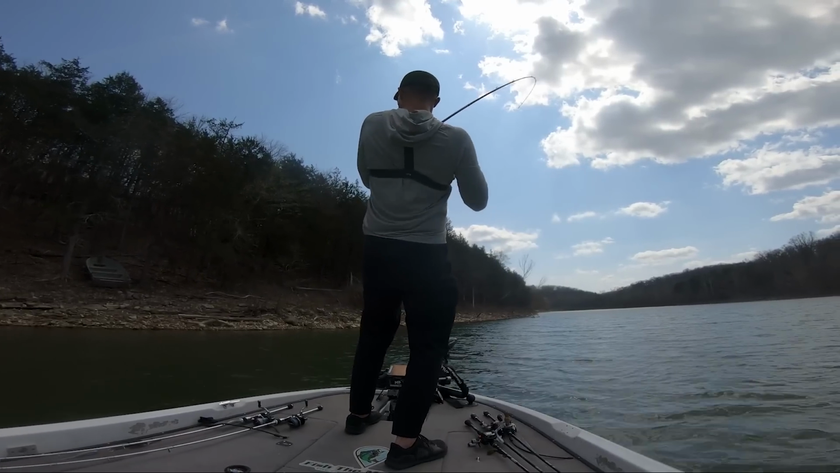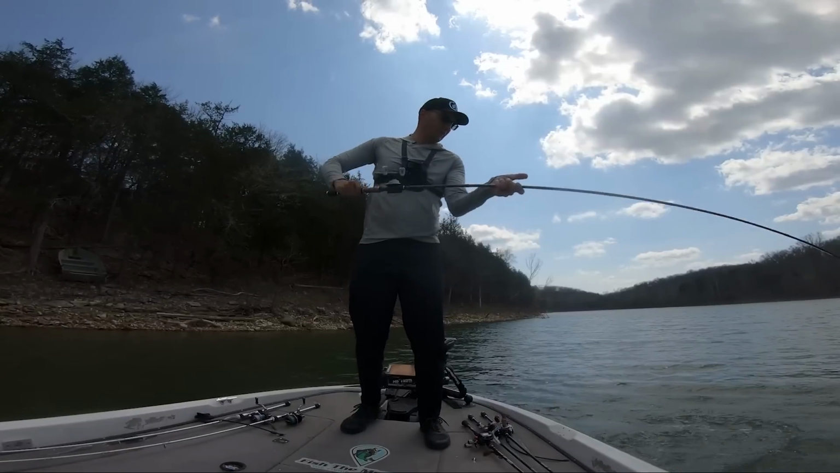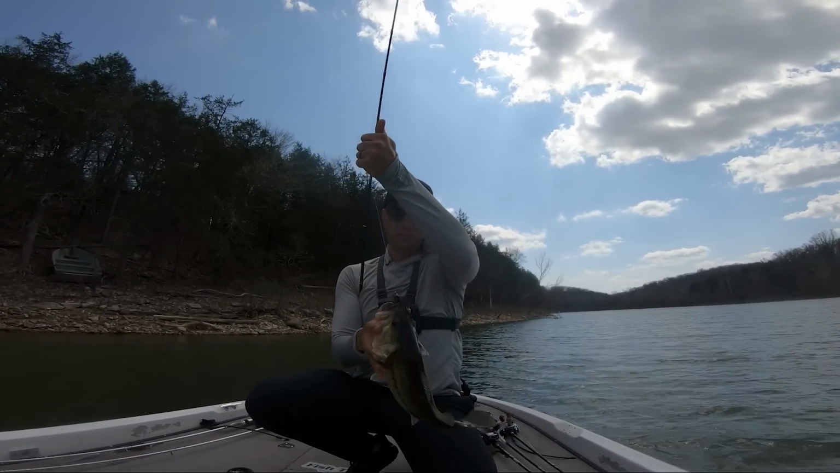Good one. That thing thumped the crap out of it. Good fish on a jig here. Oh, there we go. First fish up this river flipping, guys. I broke off one even bigger than this earlier.